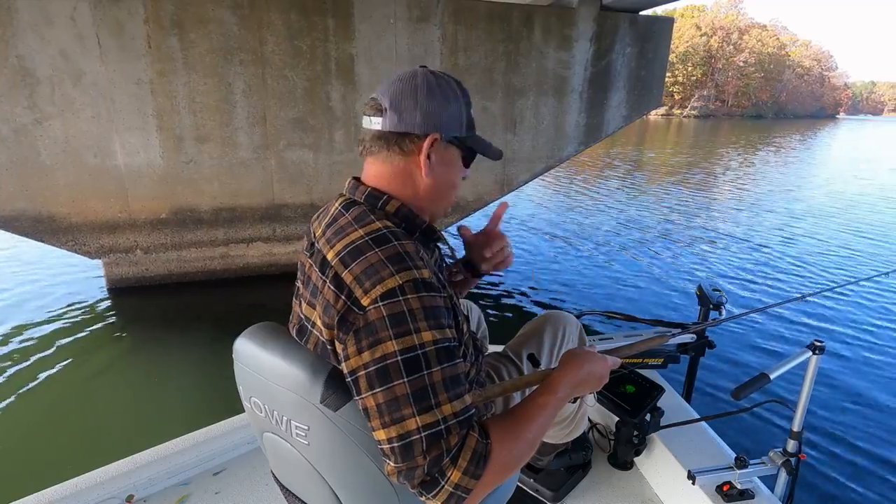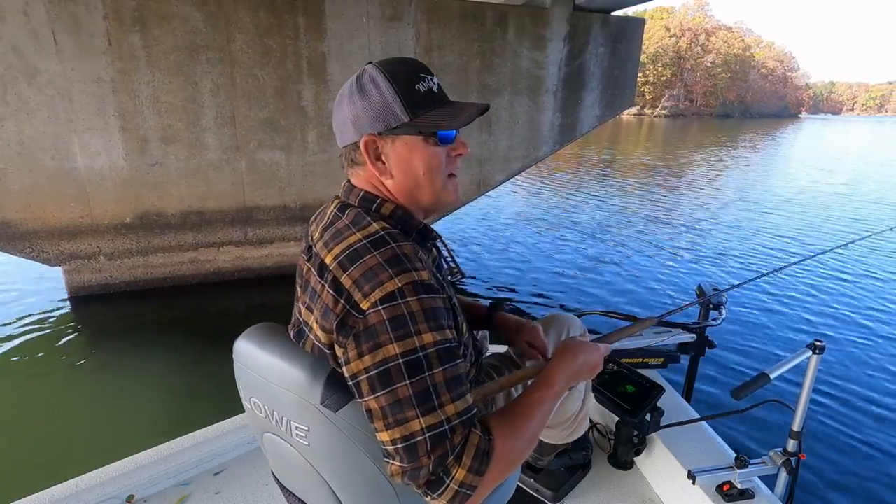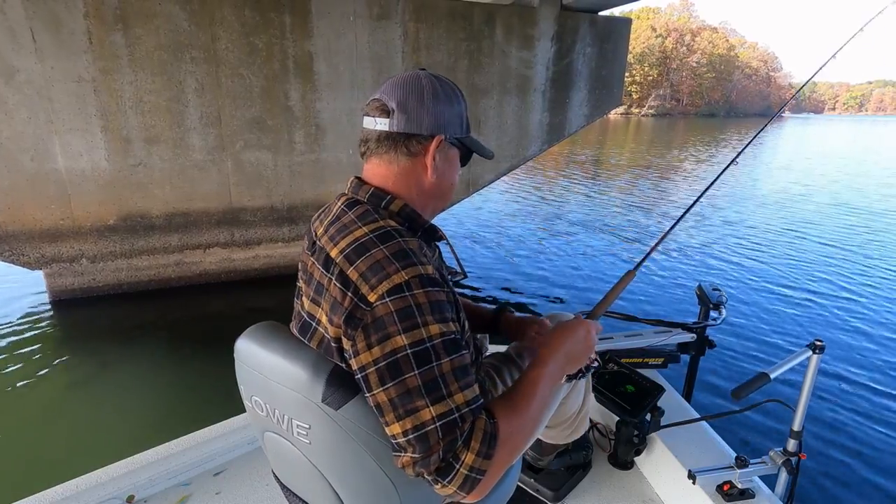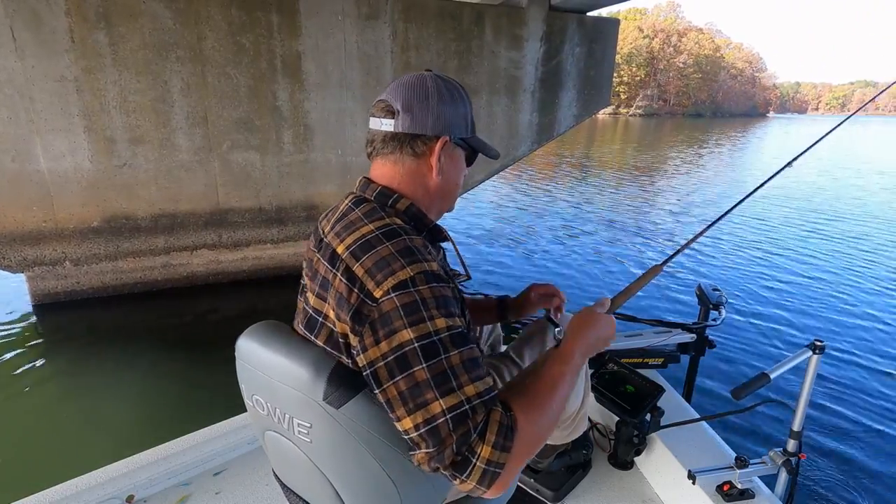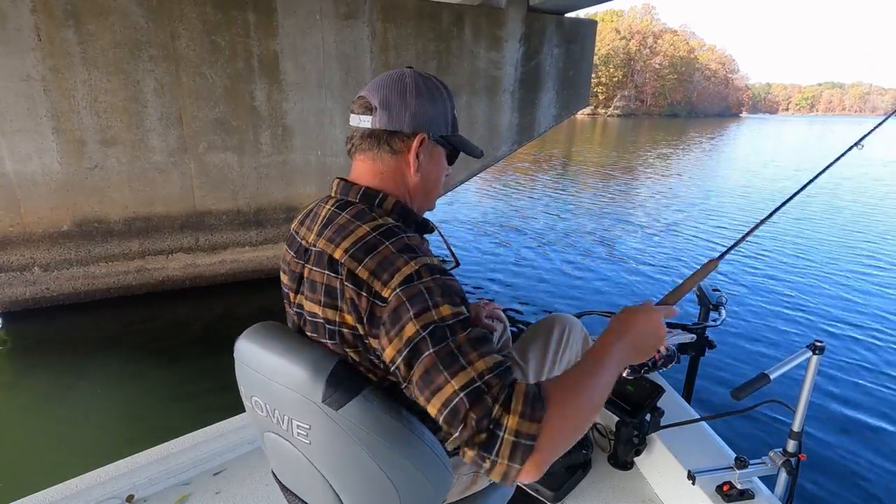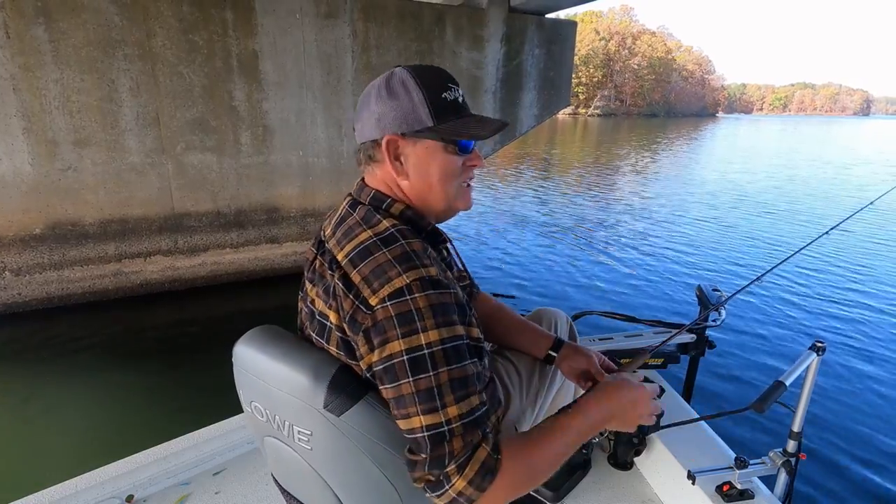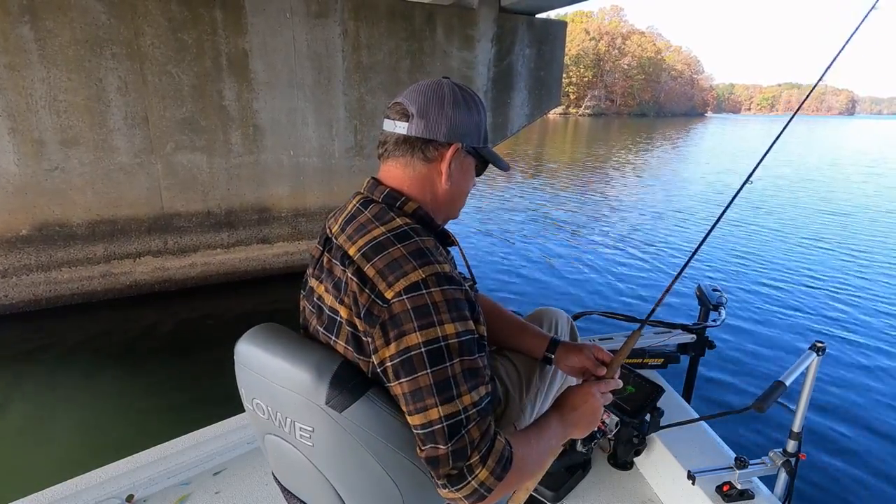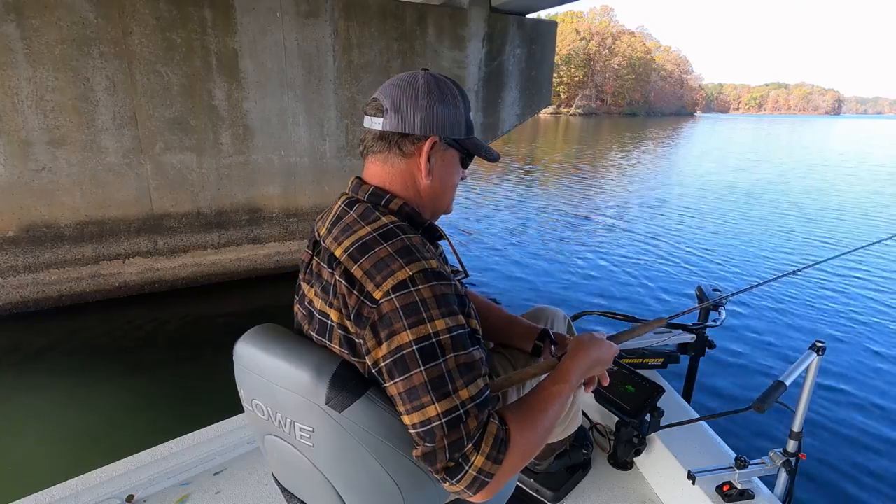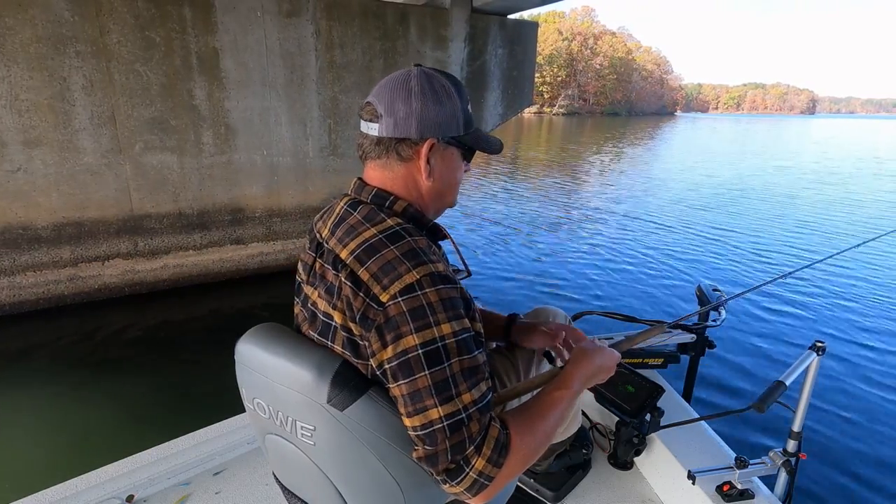And they're just hanging out in about 20 feet of water, over 45 feet of water in the shade. That's all they're doing. They're just kind of hanging out for protection in the shade. I see some fish, they reacting as that lure drops down close.